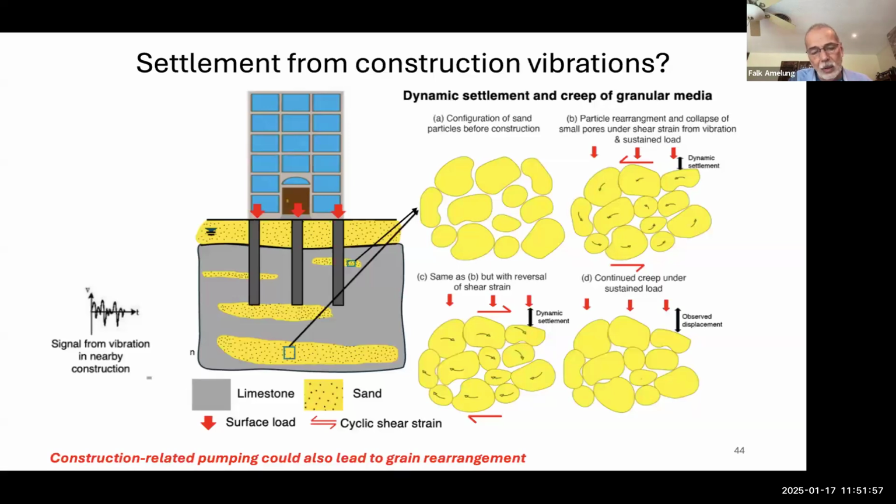But from what I know in the last couple of years, they are not vibrating very much anymore for the construction. But there are other mechanisms. For example, they do have to pump for the construction of the foundation, at least for some part of the foundation. We can talk about that later some more.